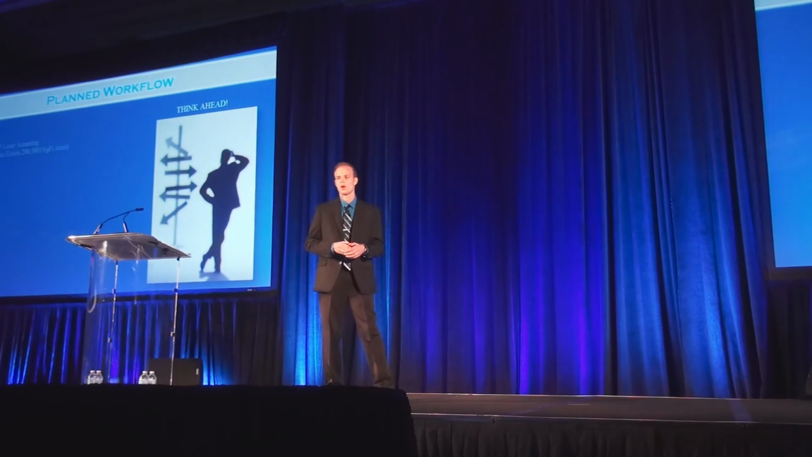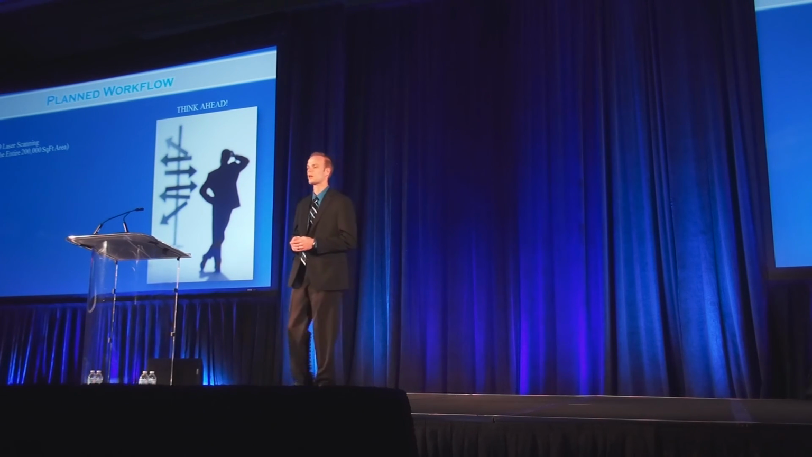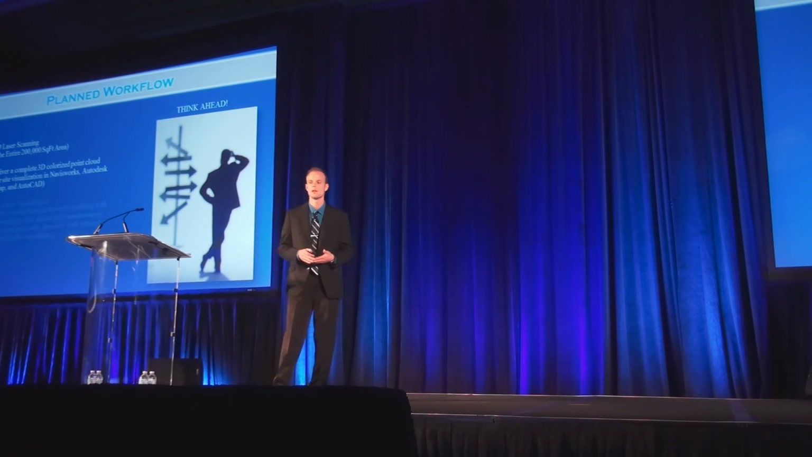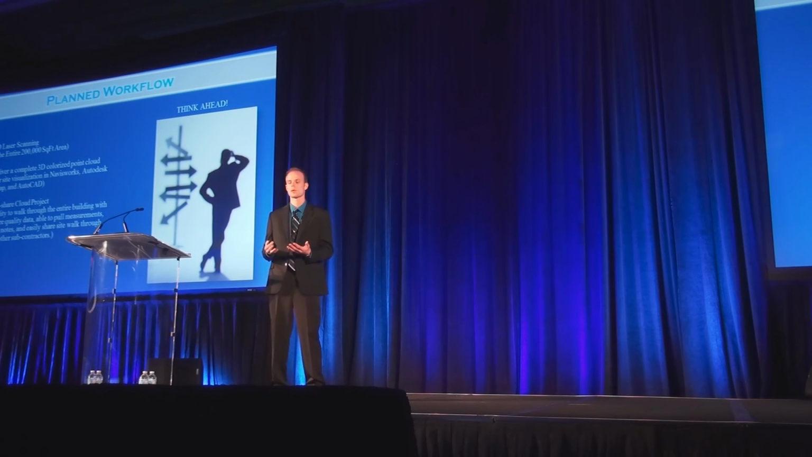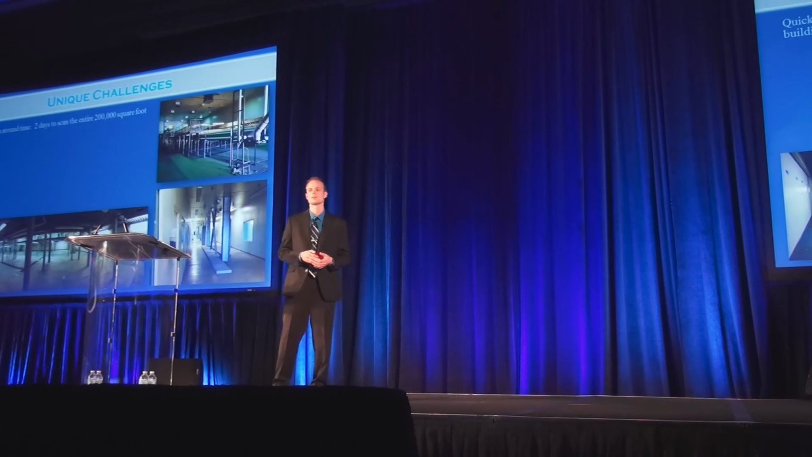So our workflow was going to be to scan the entire 200,000 square foot area, deliver a 3D colorized point cloud for measurement and space planning, and we were going to take it into WEBSHARE Cloud for walkthrough as well. So I want to just show some of the stuff from that.